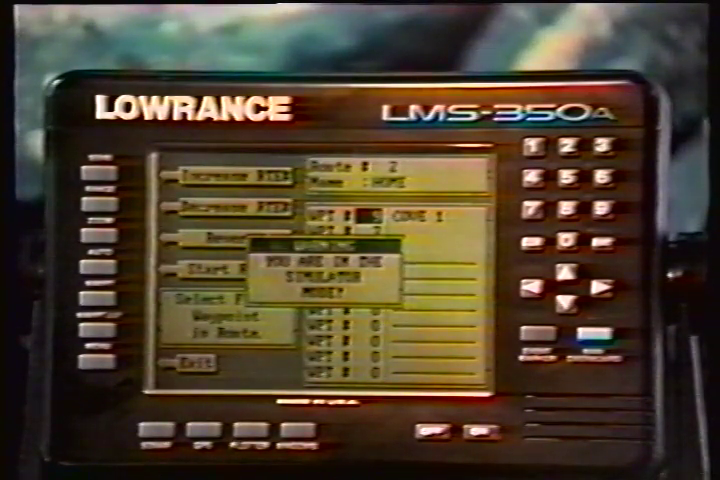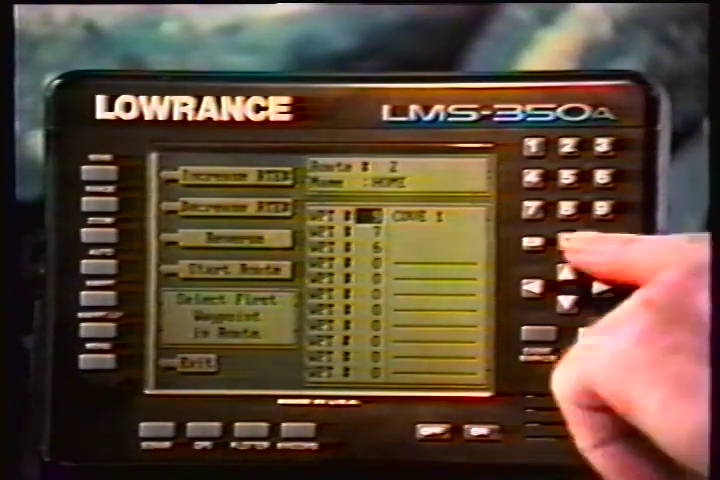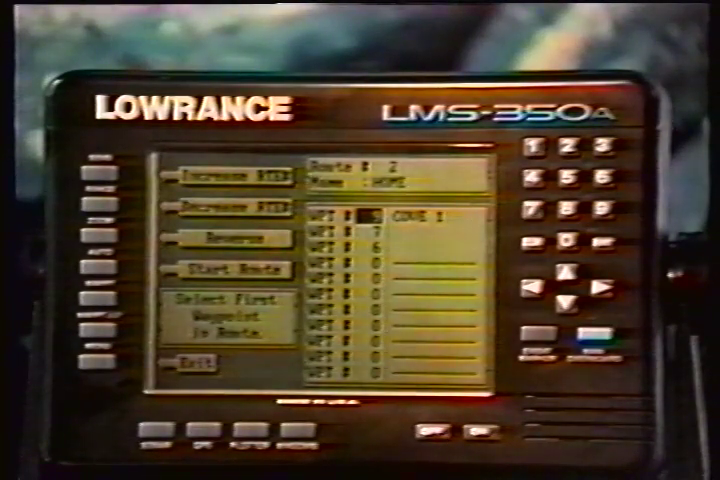After you've selected the desired route, you'll notice a black box surrounding the first waypoint in the route. This is the starting waypoint box. If you wish to start the route using the first waypoint in the route, simply press the key next to the Start Route label.